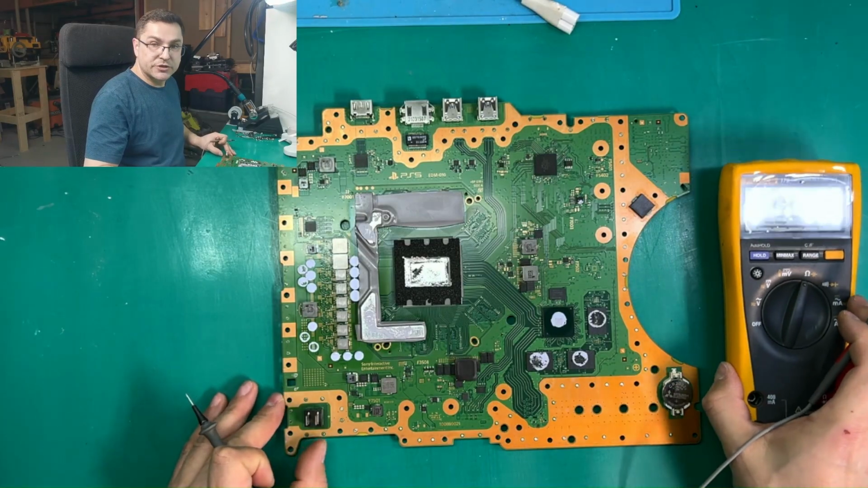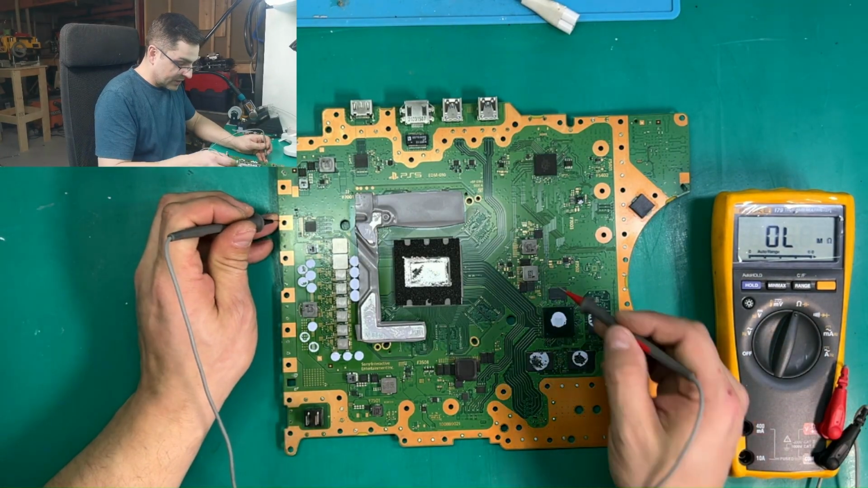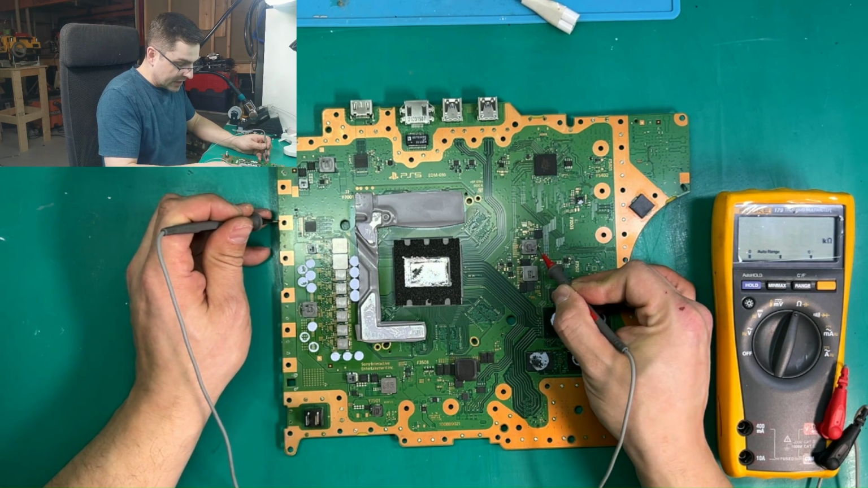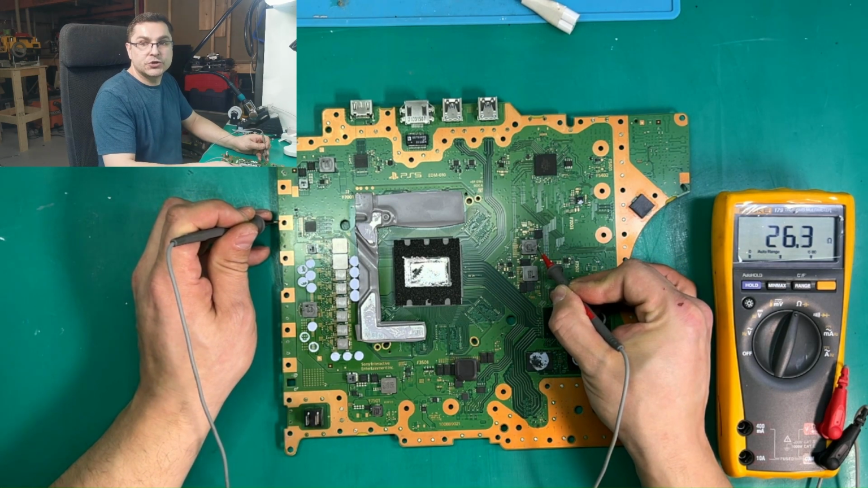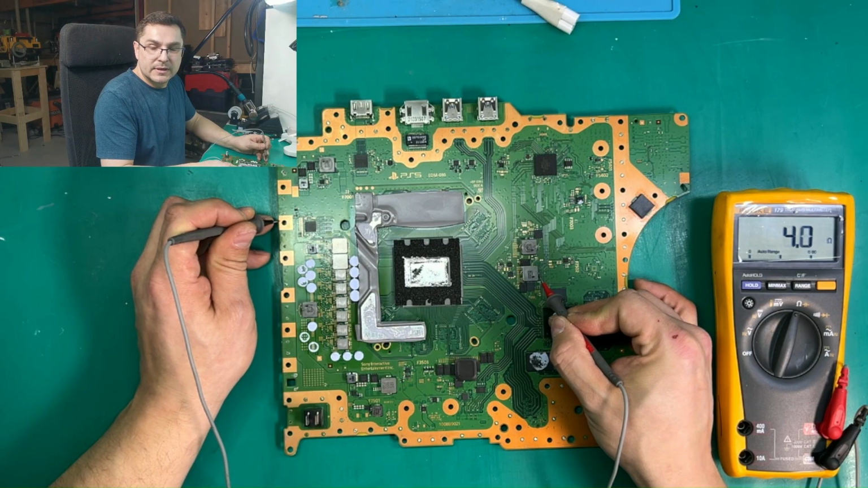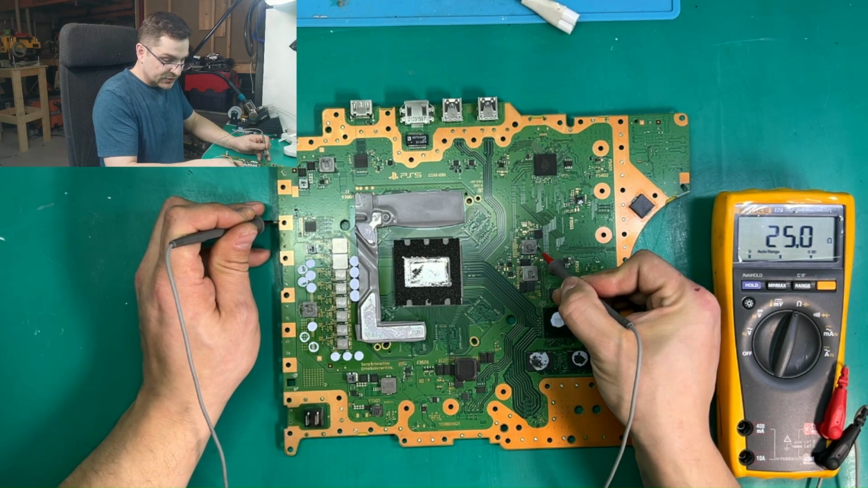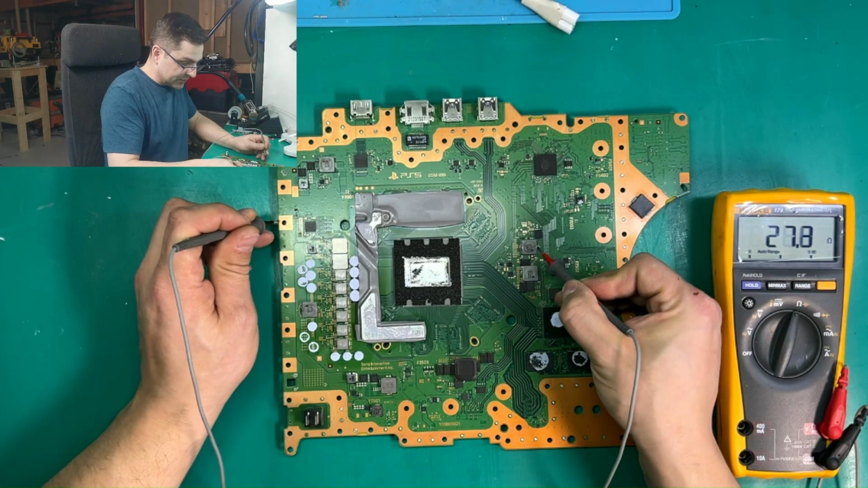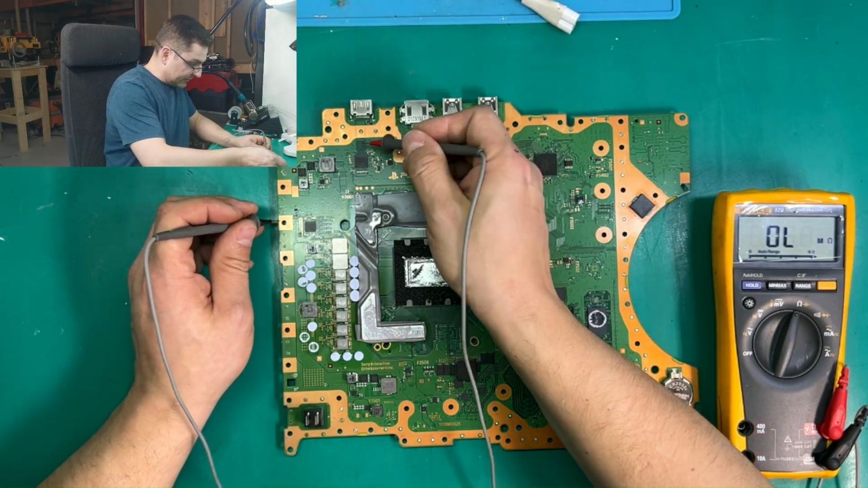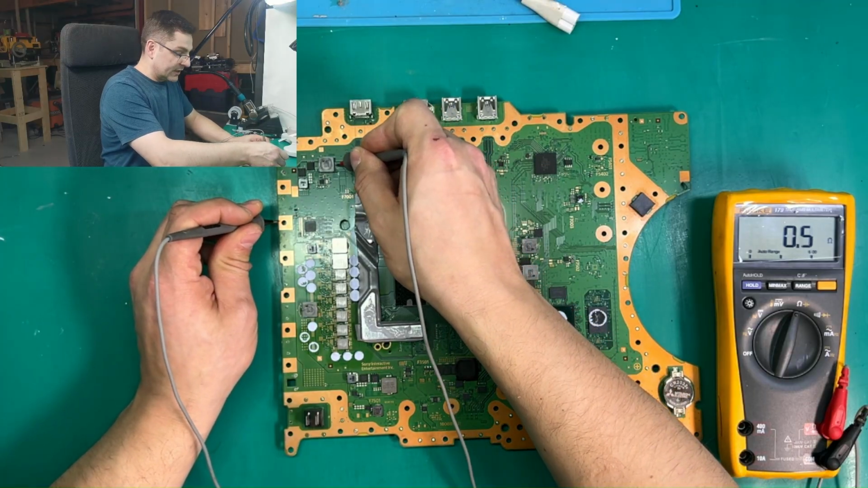We can also measure all other coils to see if we have some other shorts, but I believe we have a dead short on our 5-volt rail. You can see we have 3.7, which is acceptable. Here we're going to have something close to 25, which is also okay. So the only dead short we have is here on our 5-volt rail.